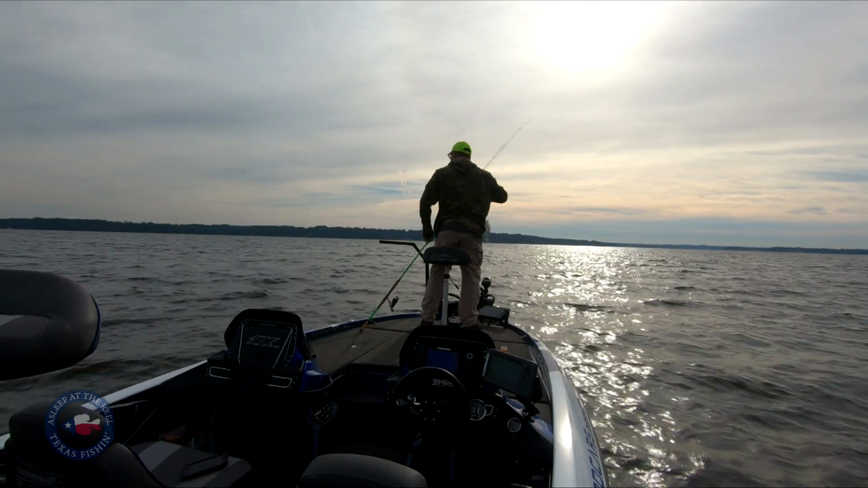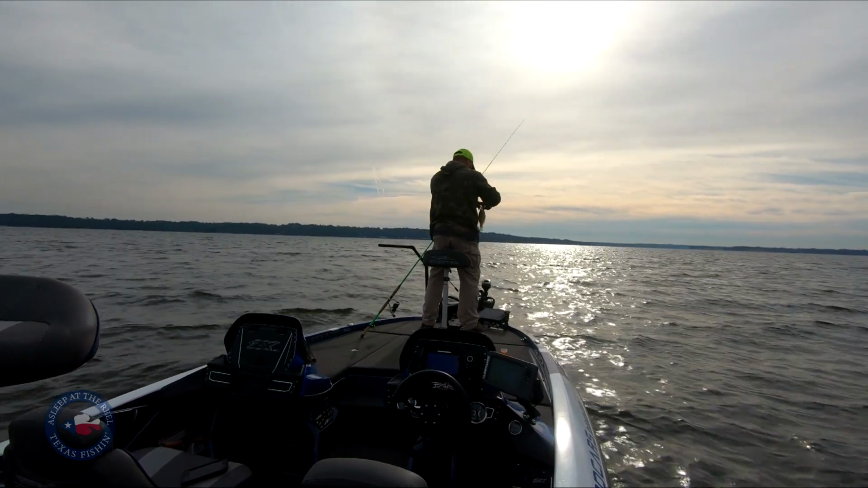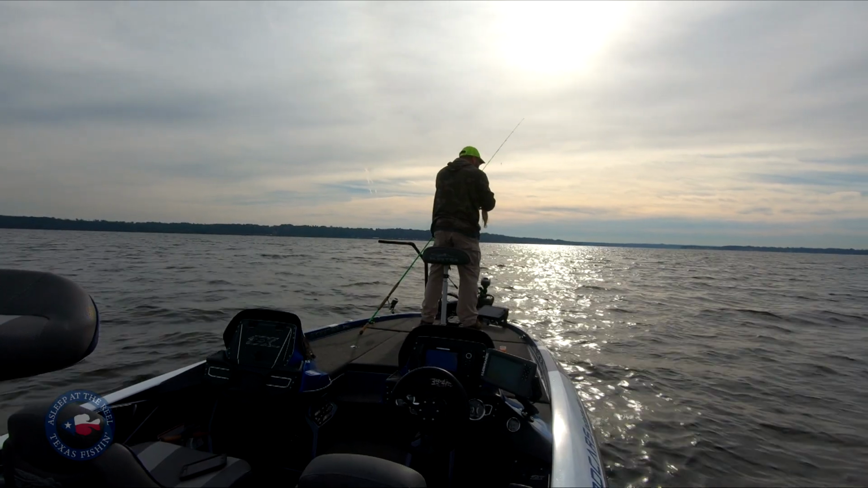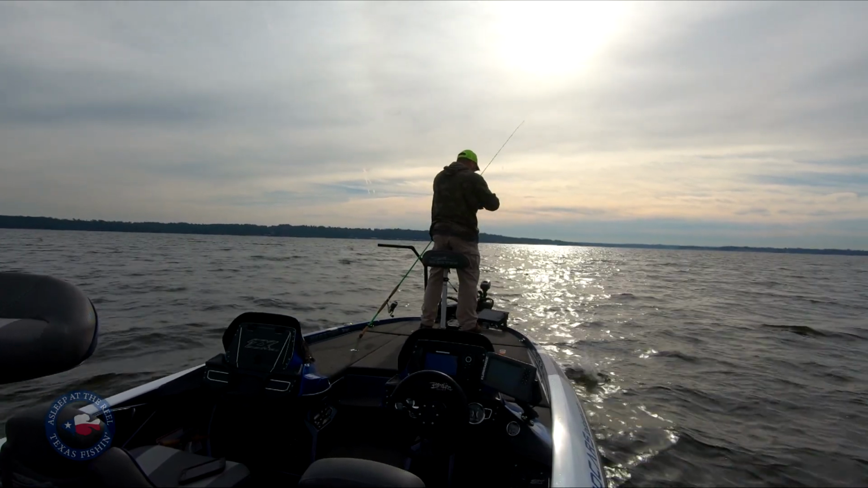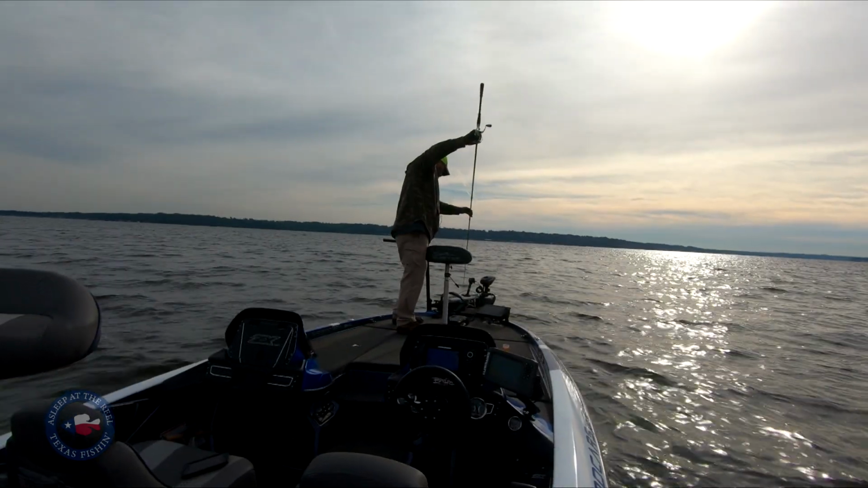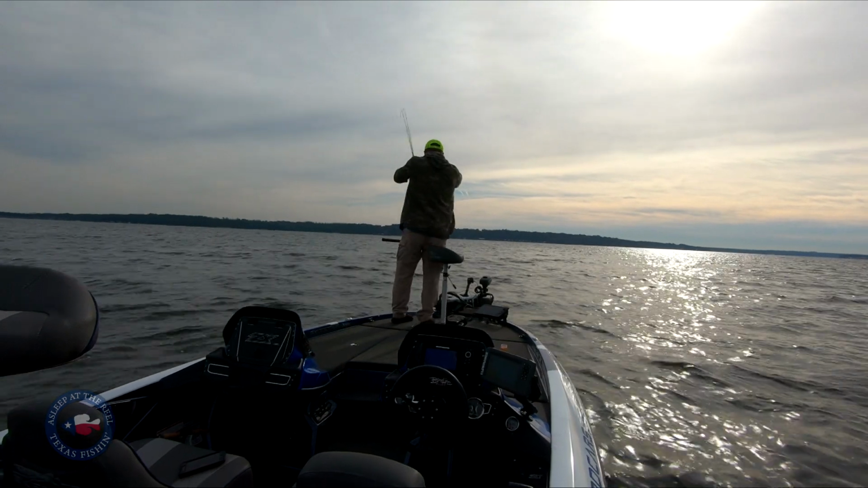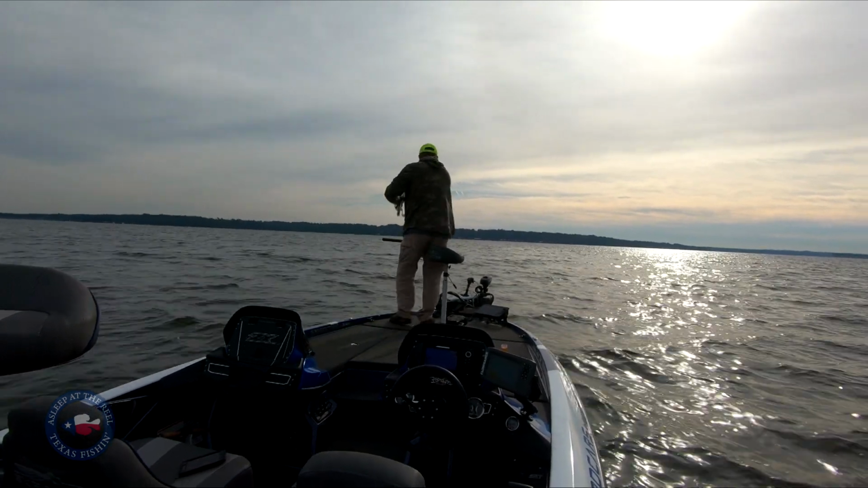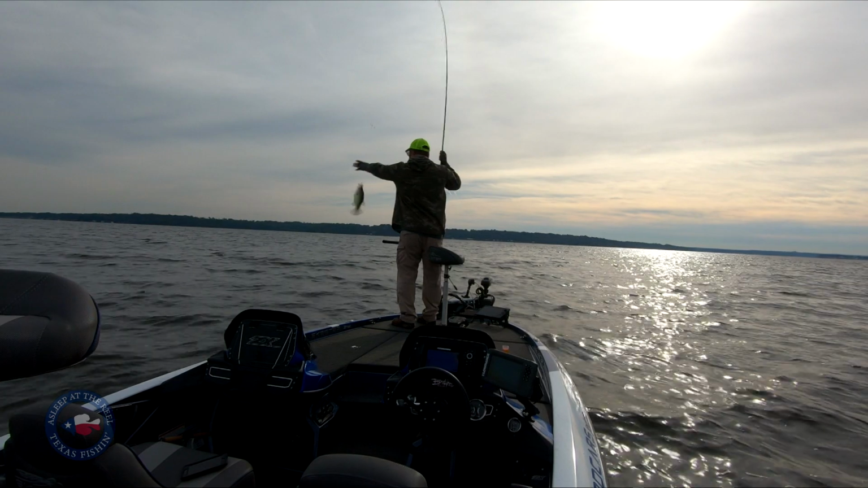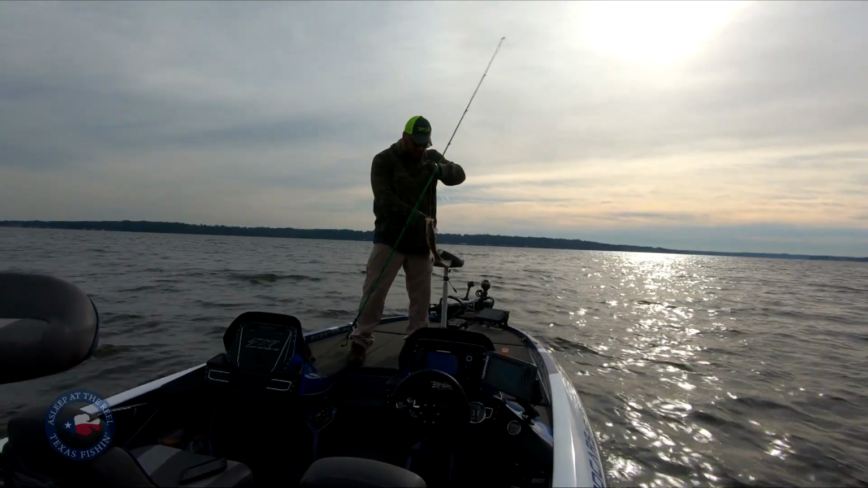Little bitty one. Little dink. All right, grow up, come back. Thanks for participating. Got it. Nice crappie. Yeah, that's what we're looking for right there.